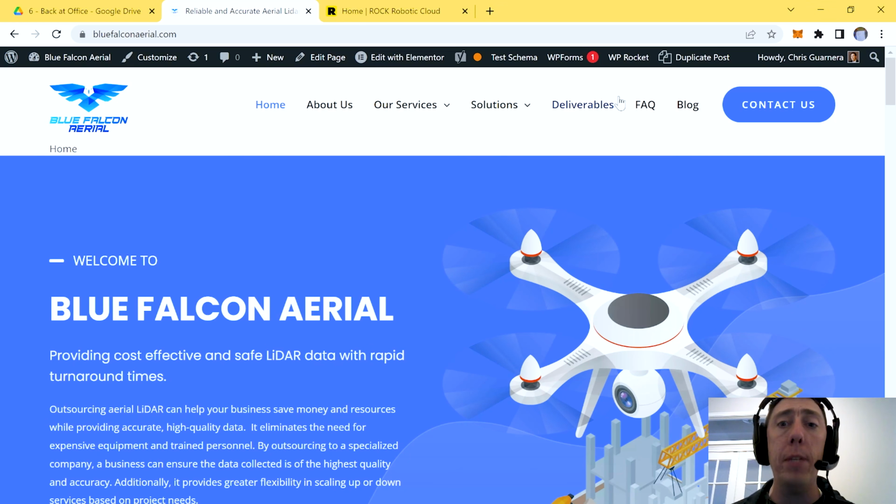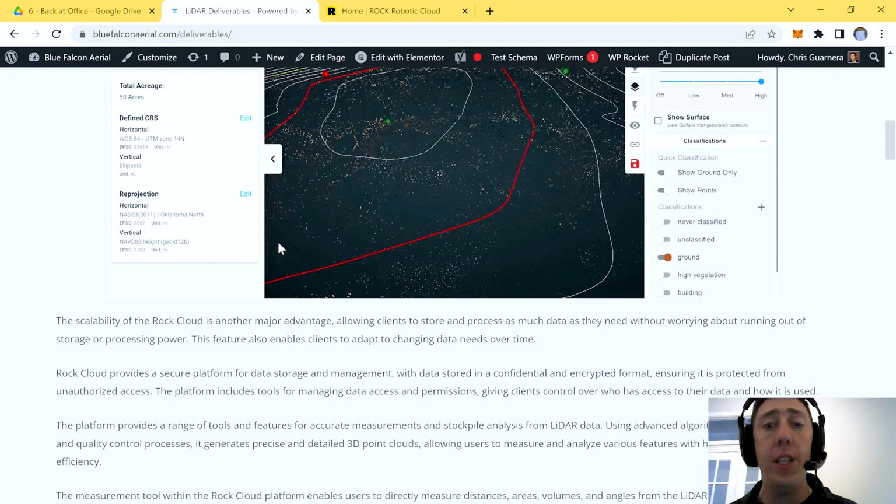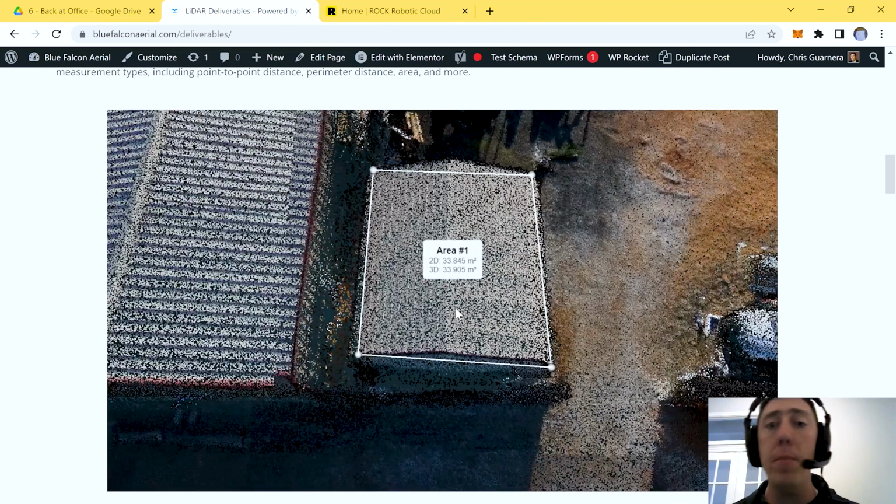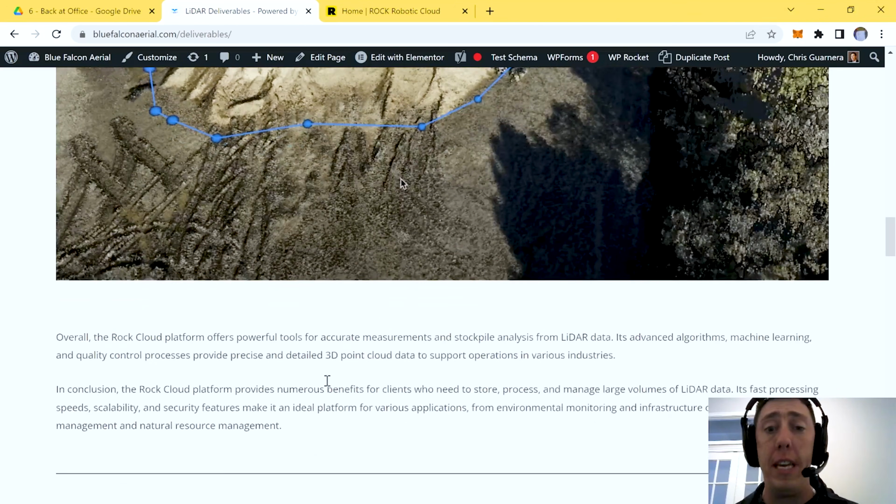If you go to our website and click on the deliverables tab at the top, we have an article that's focused on all the Rock Cloud deliverables and what the Rock Cloud can actually do. So as you can see, this is an overview of the Rock Cloud, how you have the contours, how you can use the measurement tools to get area and height and some other cool things. Stockpile analysis feature, which is absolutely game changing.